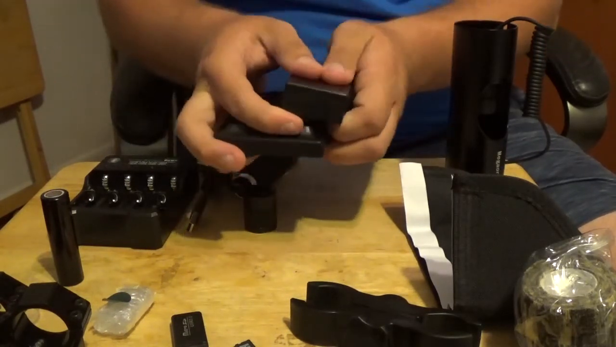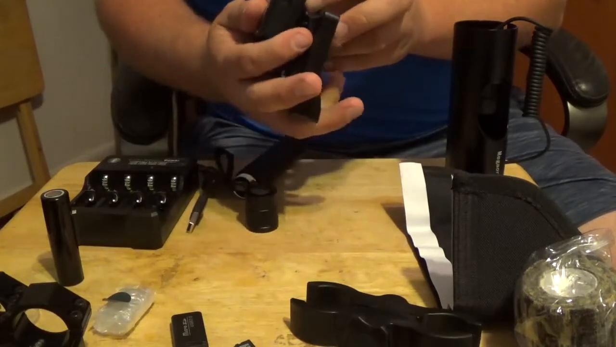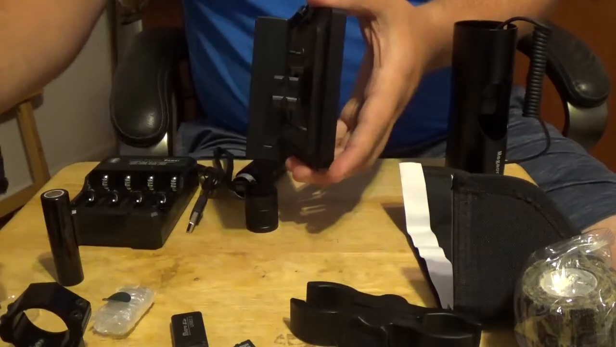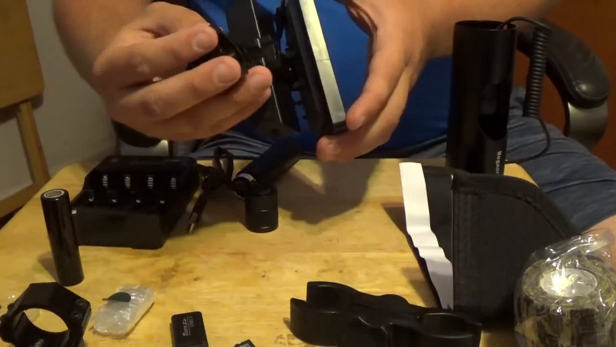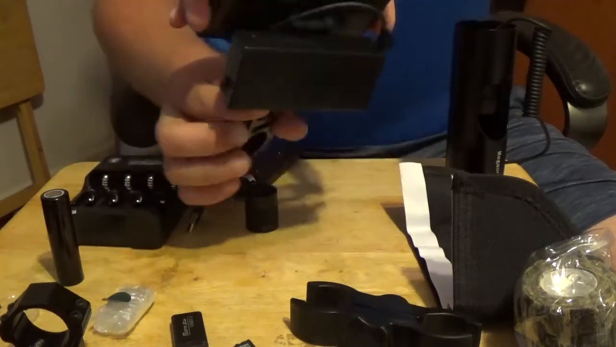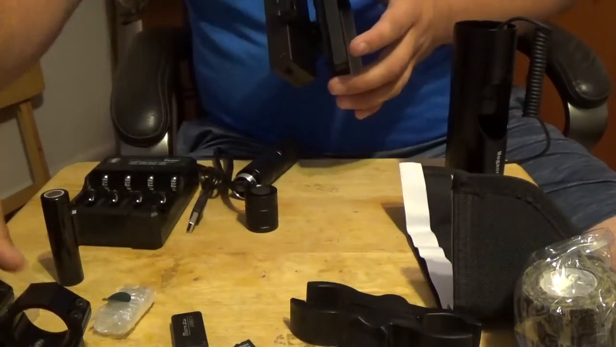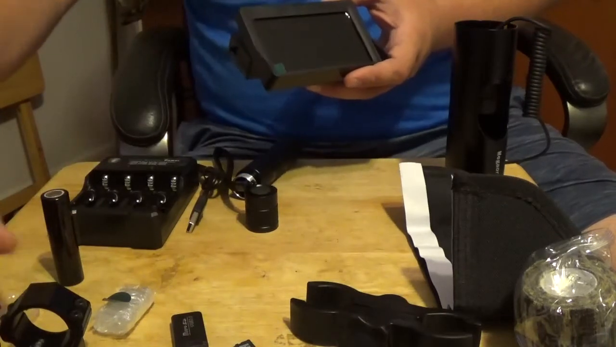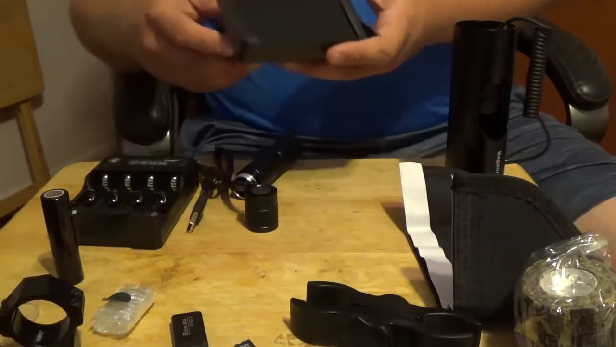Okay, I bet you this slides off. Oh, I see why you need the other ring. Do it this way. You got a little Picatinny rail here, so this will go on top of your scope that way. Alright. And then one for the flashlight if you want it.